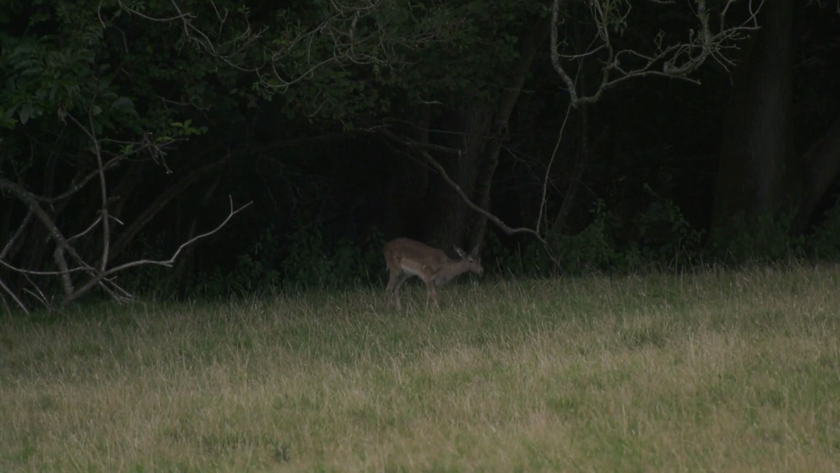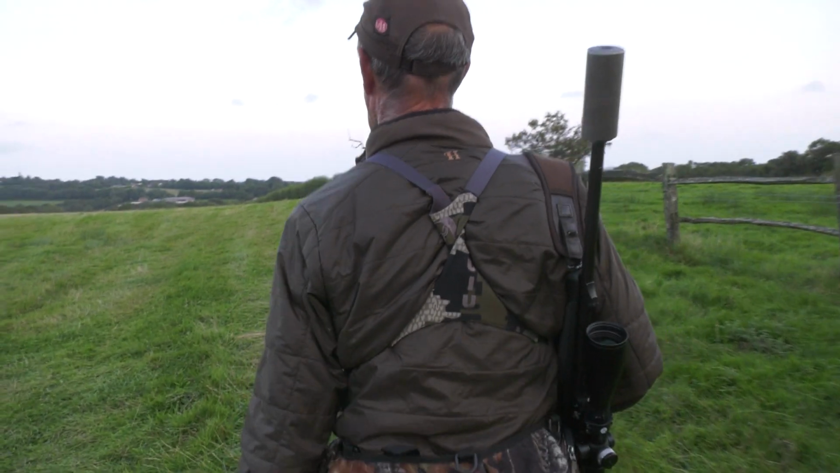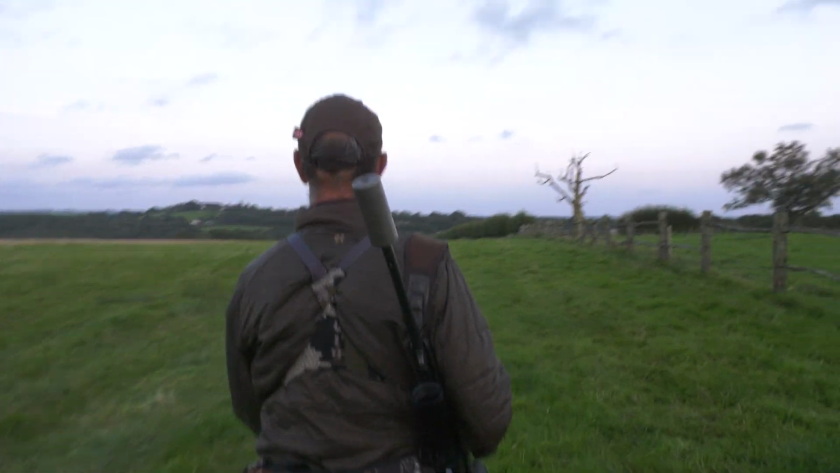David manages to get up the high seat but clears the field. That was just a coincidence apparently. Time to explore the rest of the ground and discuss what's to be done with all these deer.